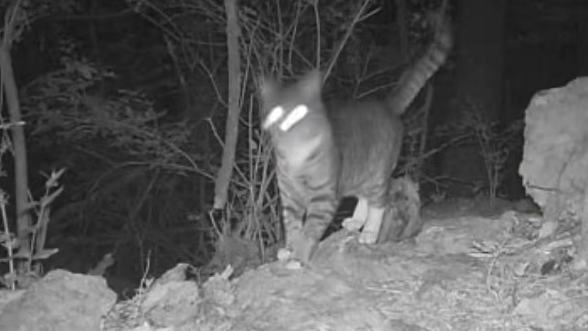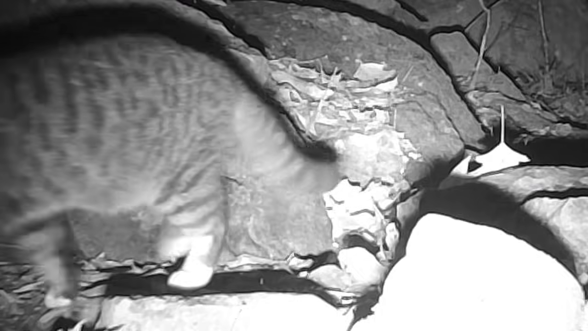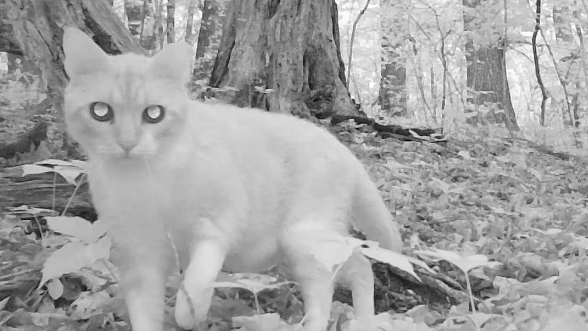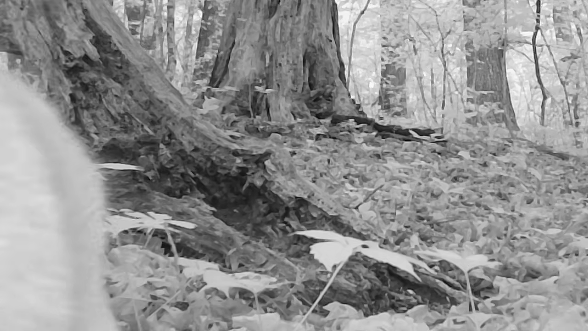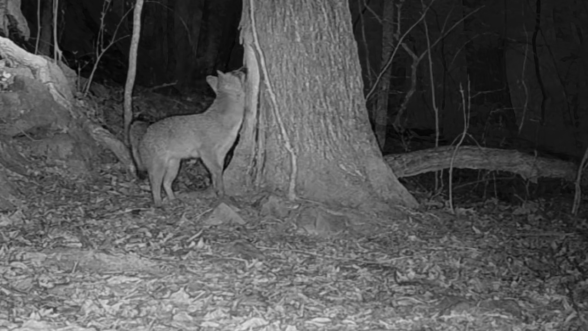And there's one I called Tiger back in the summer. I ain't seen him in a while. He's moving around. Here's one I haven't seen but one time. Little young cat. Must have moved on or the coyotes got him.